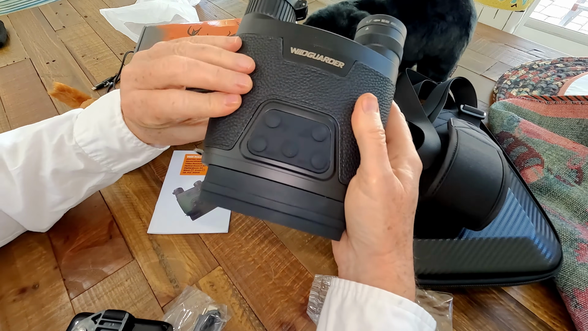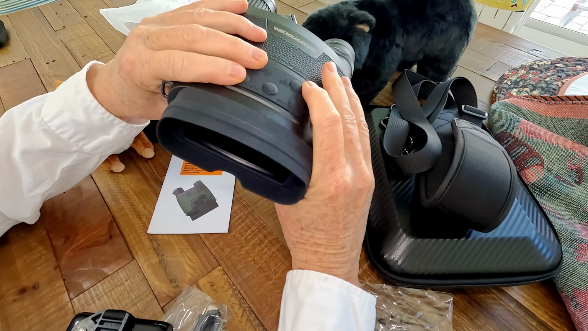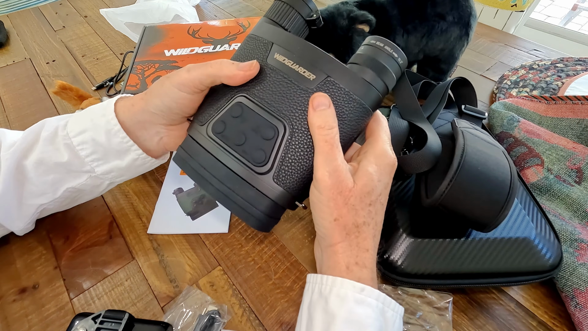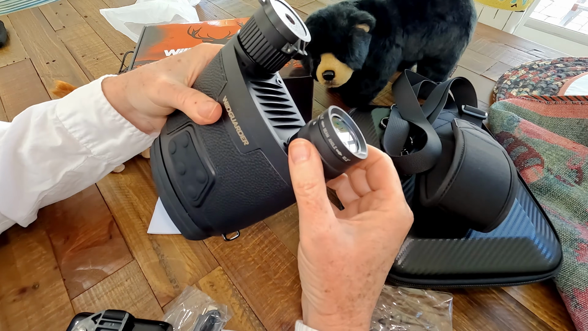It's got sort of a leatherized coating here where you put your hands. Real nice location of the buttons that operate it, and real simple operation. So these are night vision goggles. You can see that we have here the IR light illuminator.